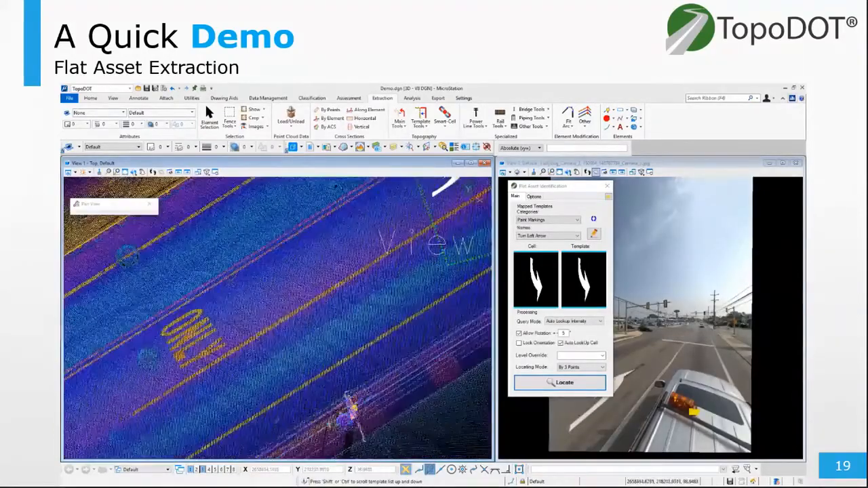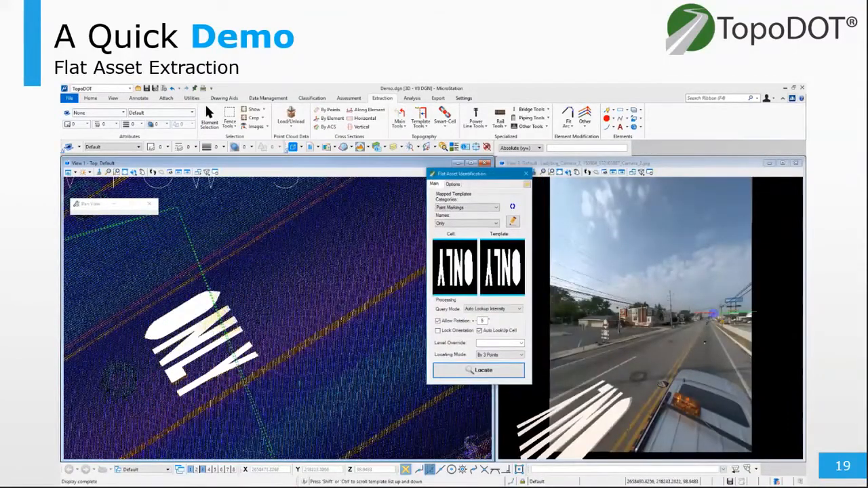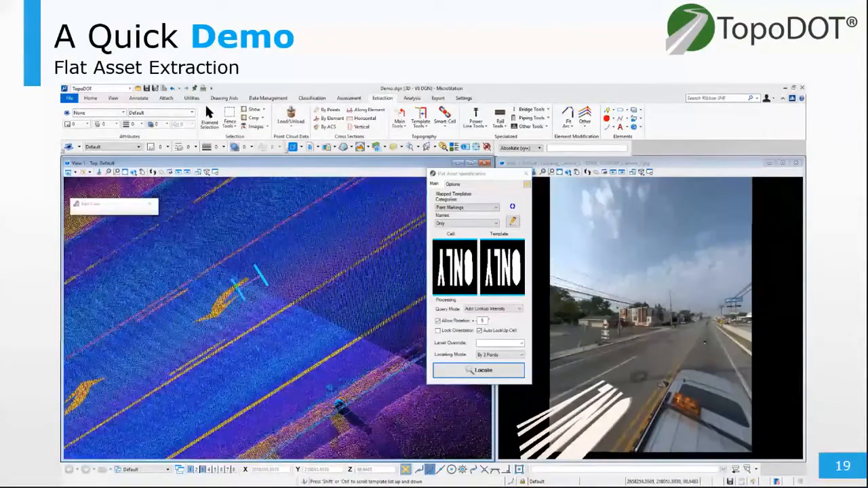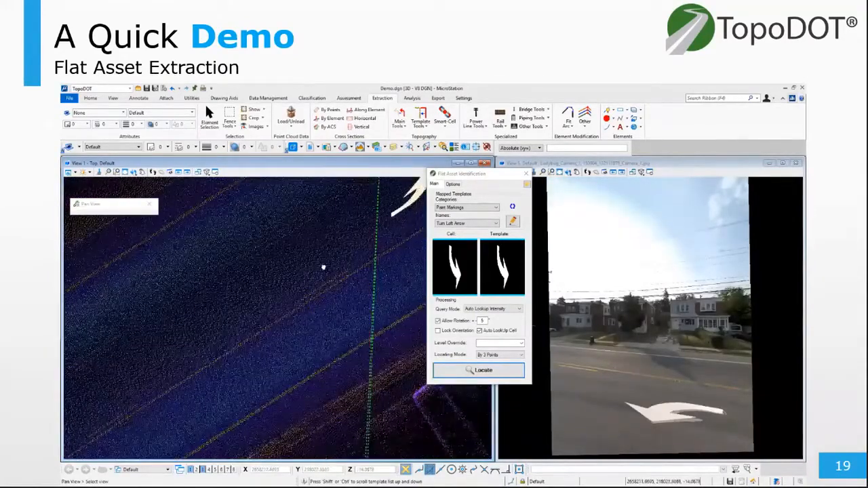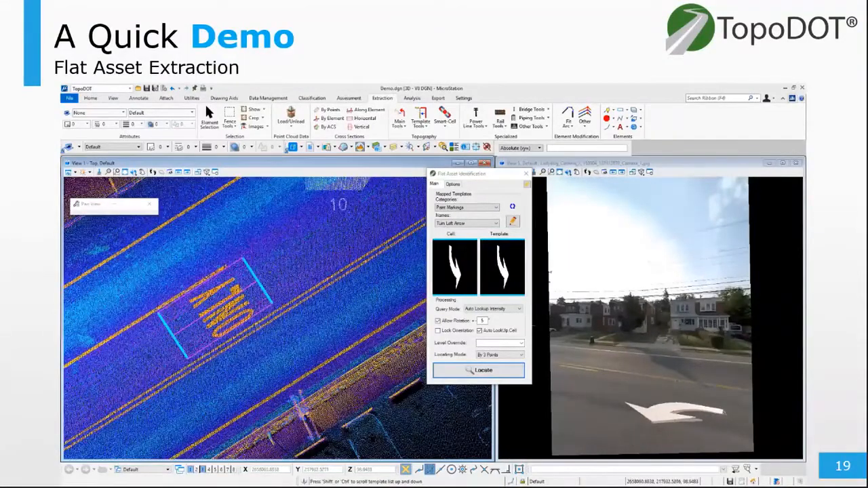Or if you have long stretches of road with paint lines already defined, you can use an auto method to search within lane lines for any objects that may exist. Having intensity here is key because that's what helps us identify those objects.